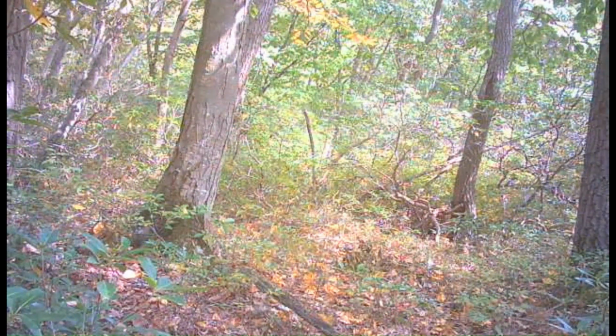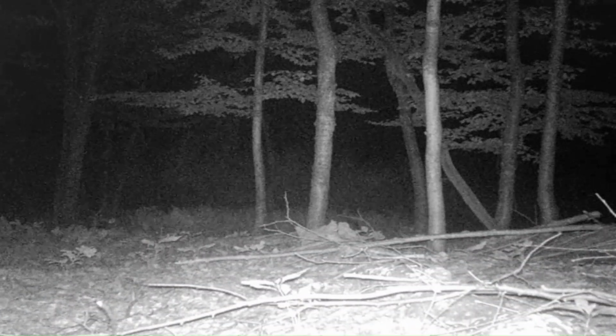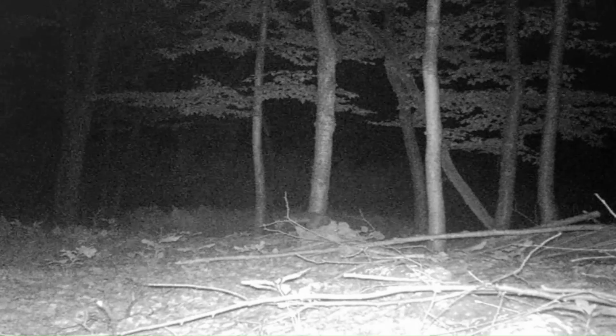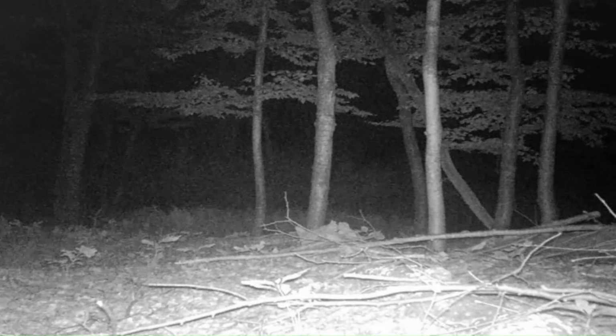The yellow belly sapsucker must have liked something about that log there that's laying on the ground. And I don't know if that's a coyote or a gray fox. And then we have what looks to be a red fox coming down through there shortly after it.